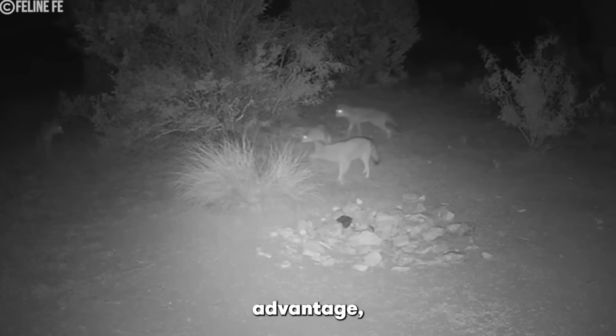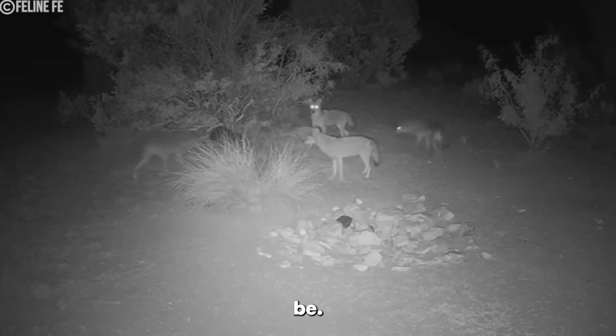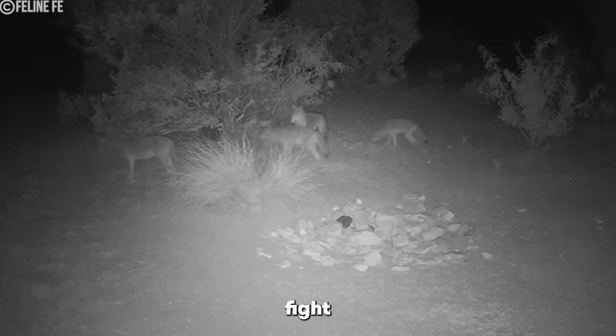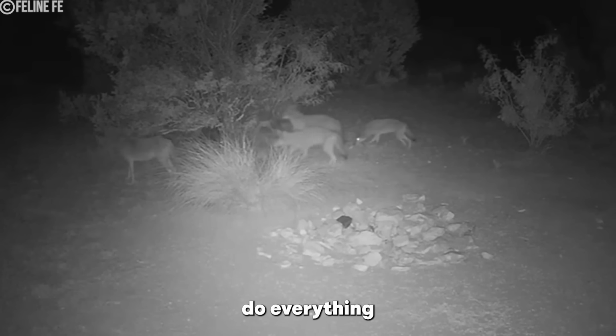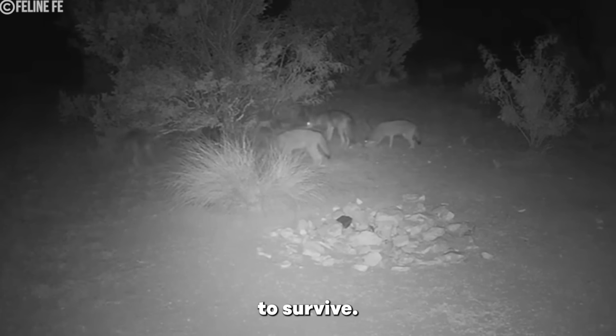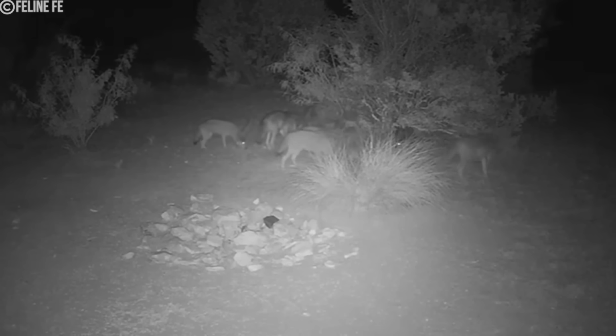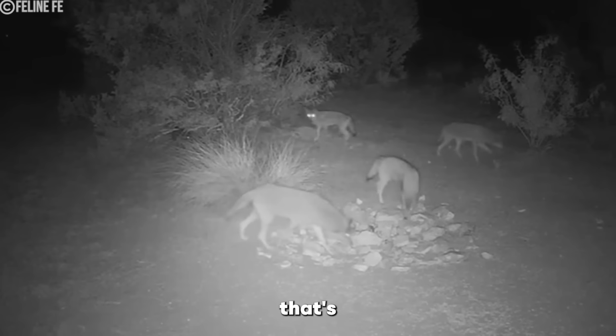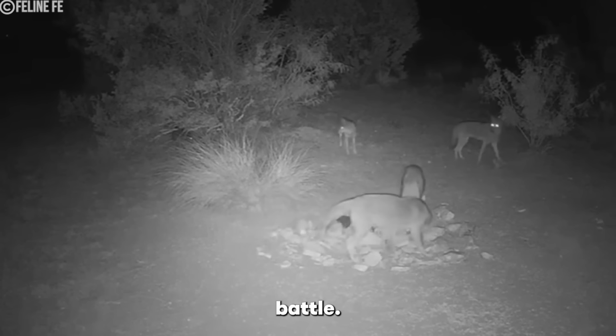Despite their numerical advantage, the coyotes were cautious, knowing how dangerous a lone raccoon can be. Even more importantly, though, the raccoon was ready to take the fight to the predators and do everything in its power to survive. And that's how the little guy won this battle.